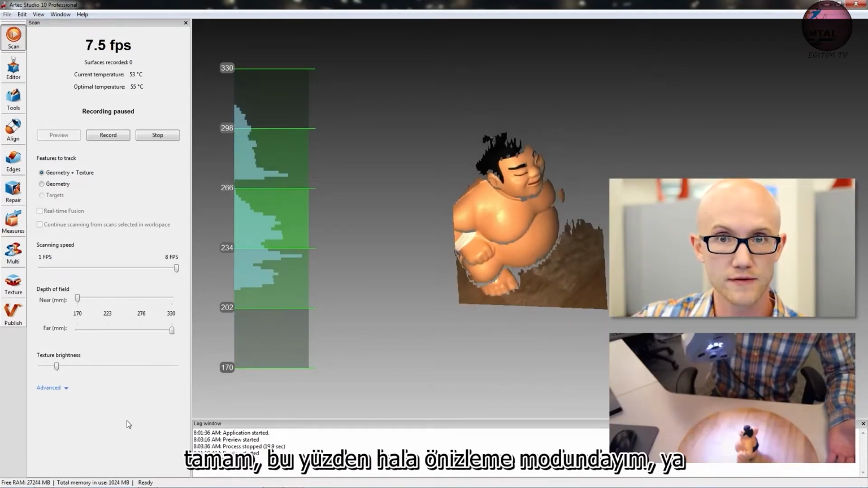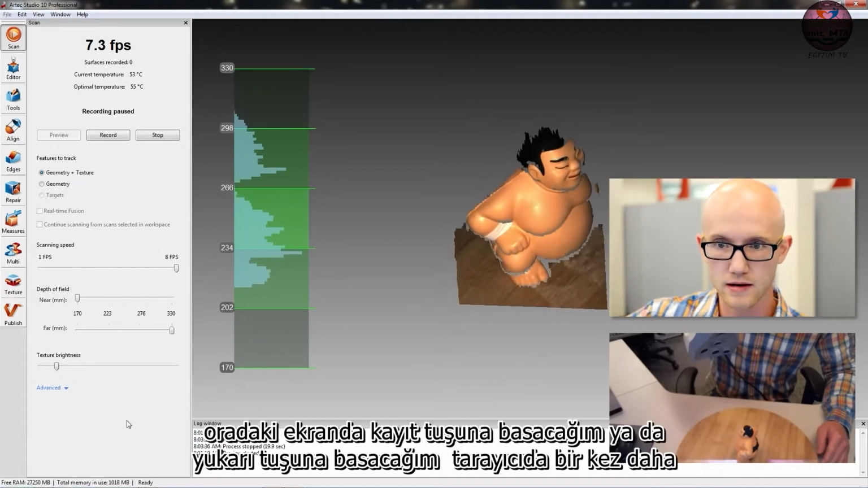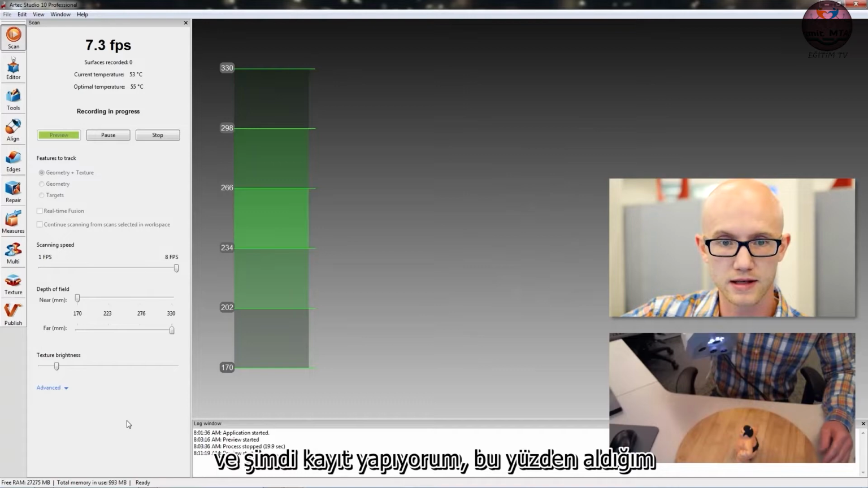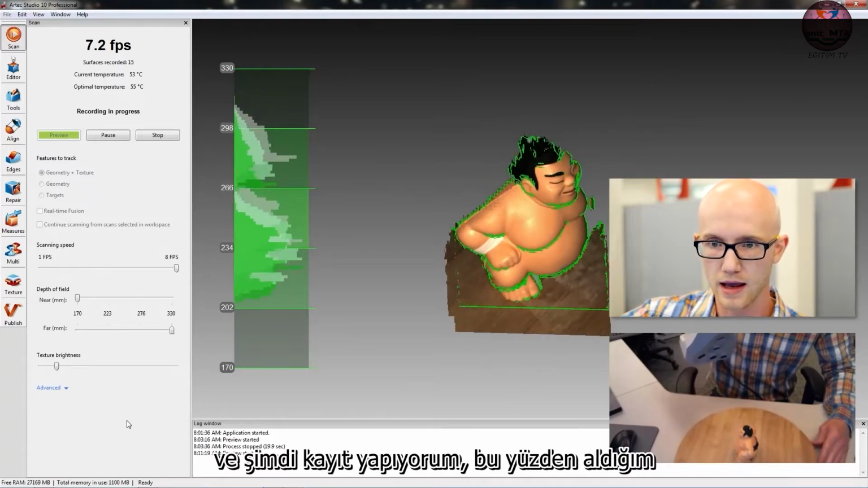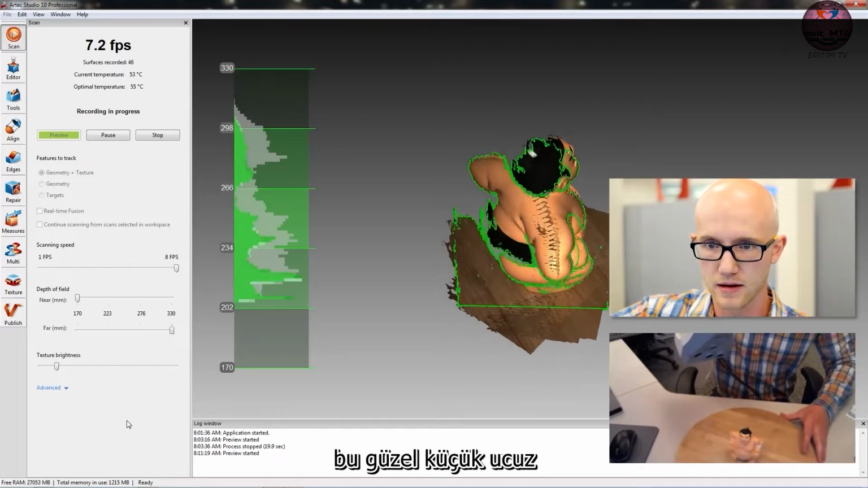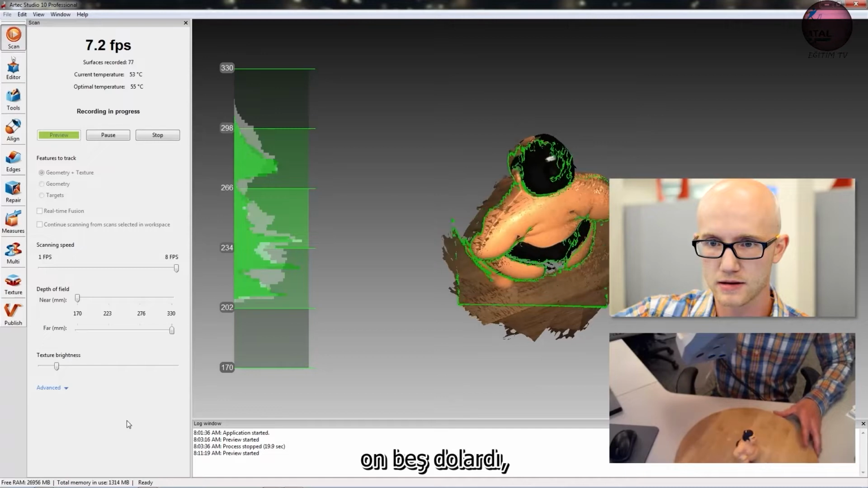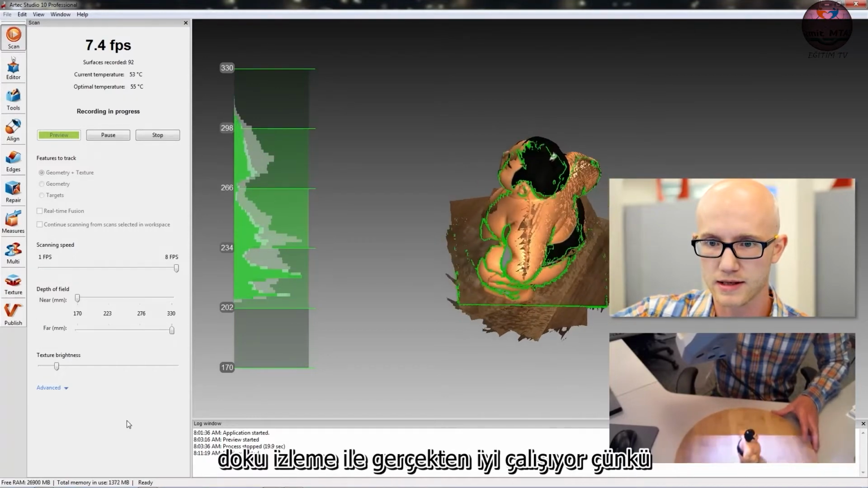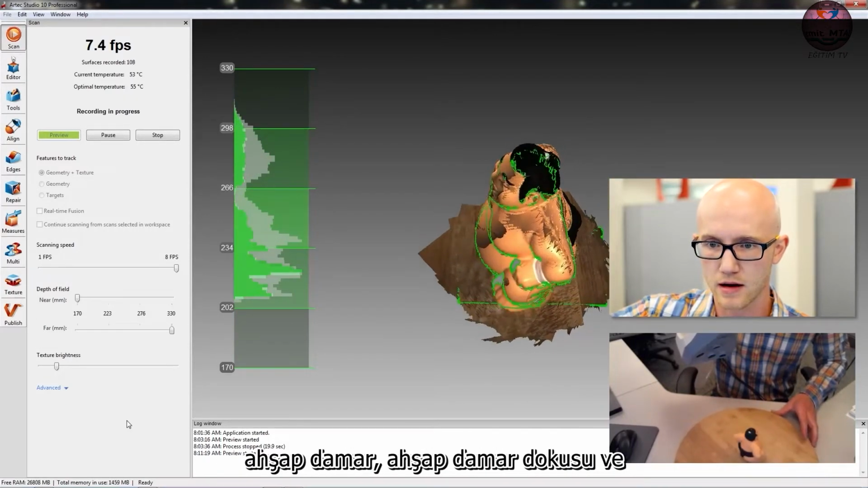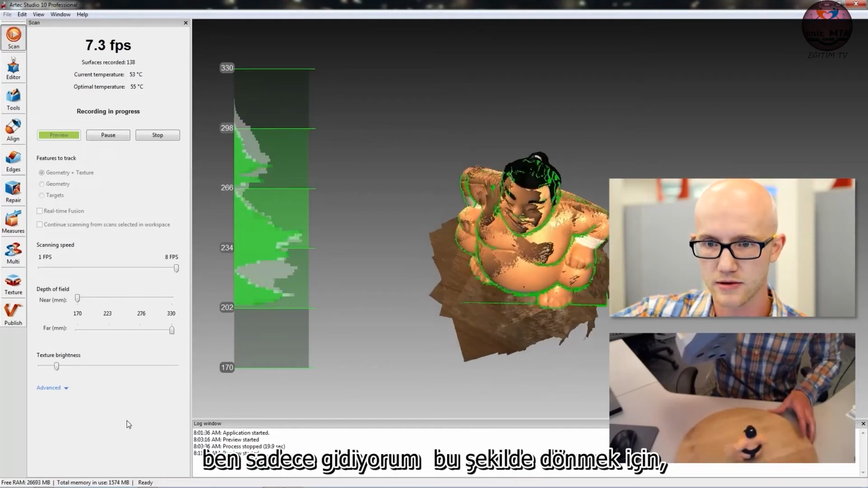Okay, so I'm still in preview mode. I'm going to press either record on the screen there or press up once more on the scanner. And now I am recording. So I have this nice little inexpensive turntable that I picked up. It was about $15. It works really well with the texture tracking because of the wood grain texture. And I'm just going to turn around like this.